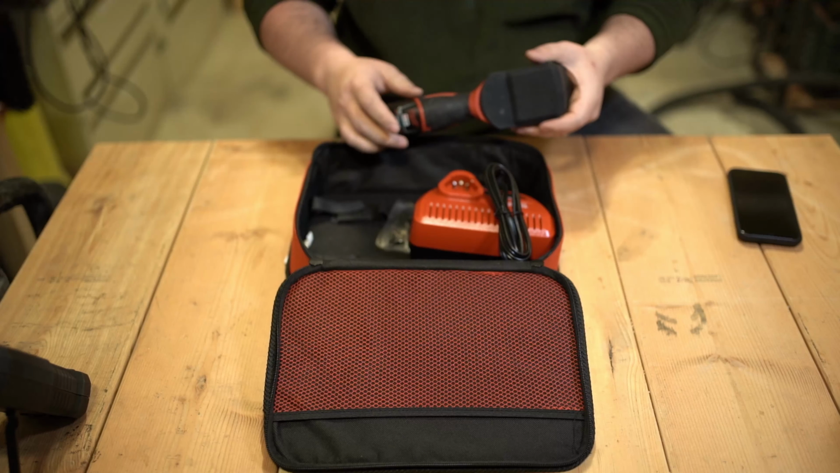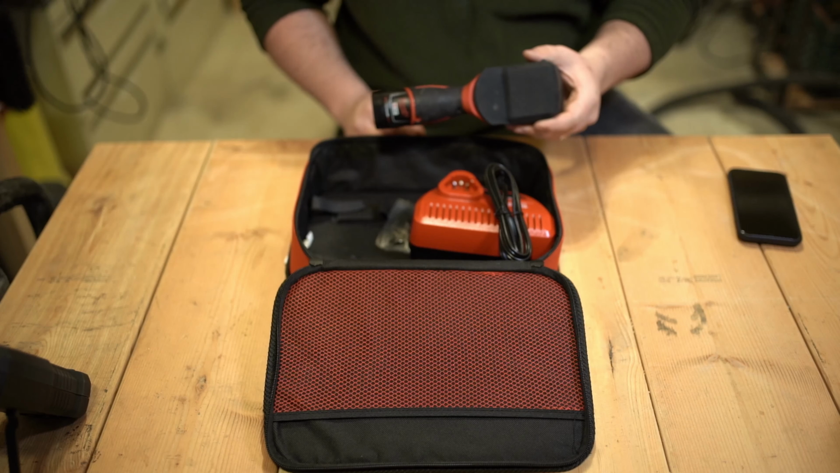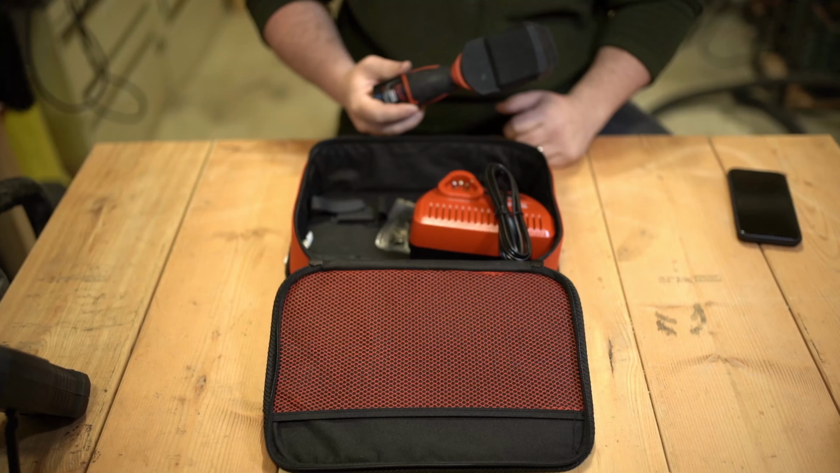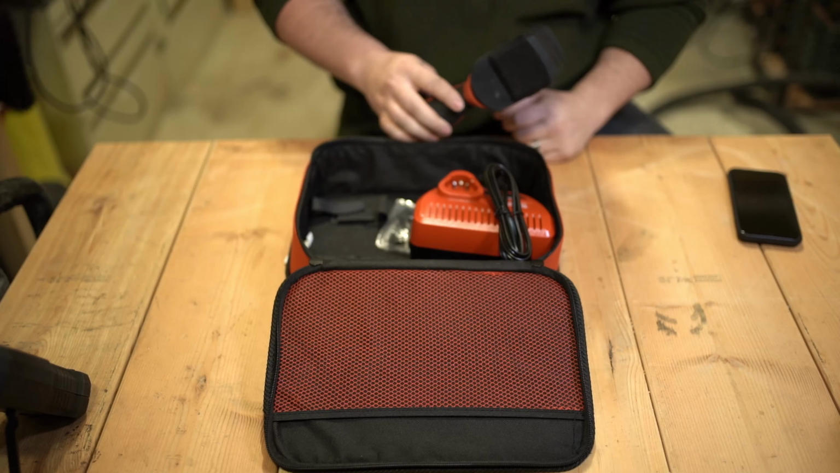I haven't tried any of the little thermal attachments. I think FLIR and Seek have one that you can attach to your phone. I'd be curious to try one of those out. If you guys have one, let me know what you think of them. But overall, this isn't a bad little unit. I think there's some better options out there.